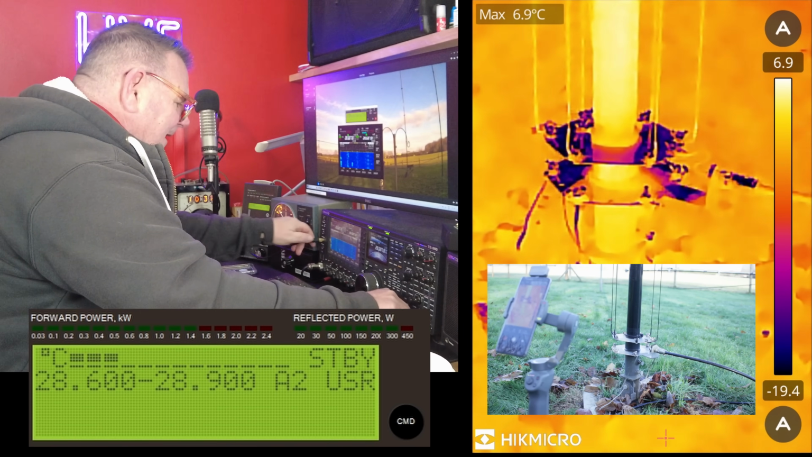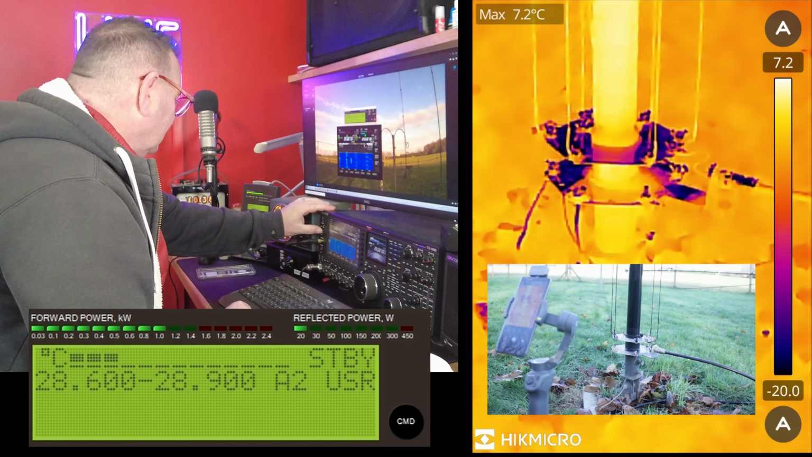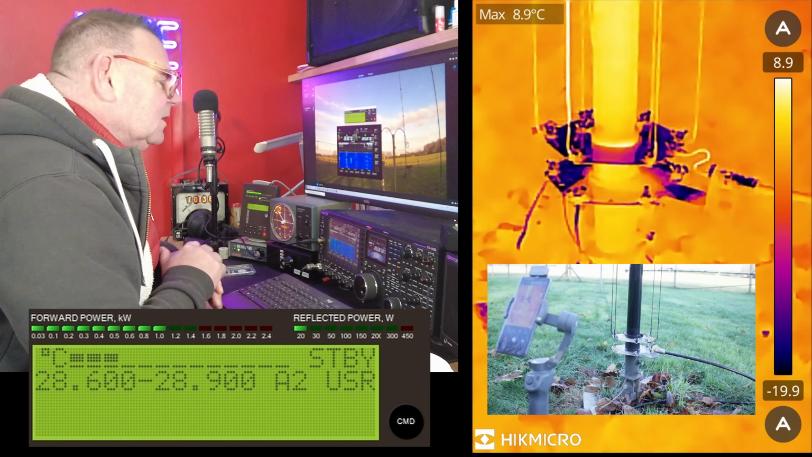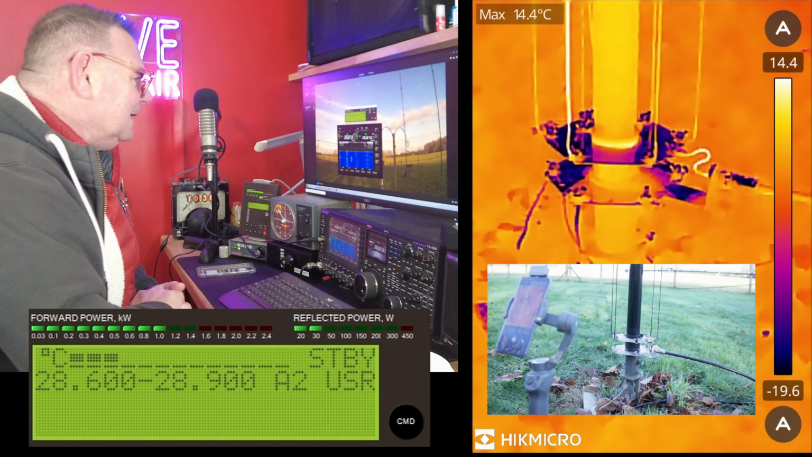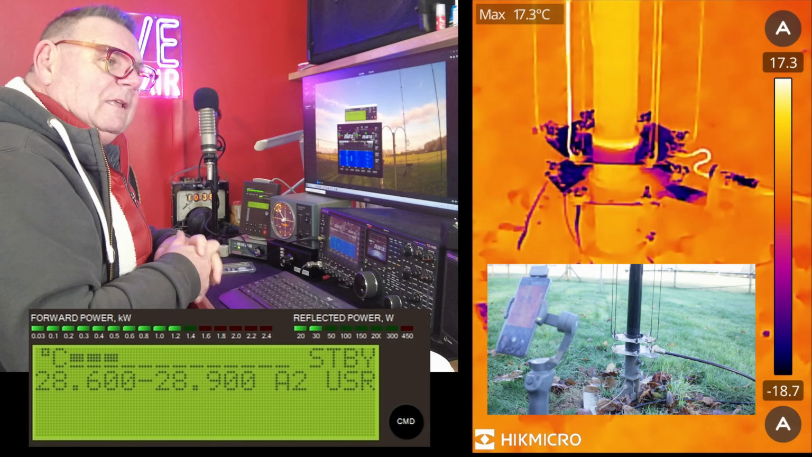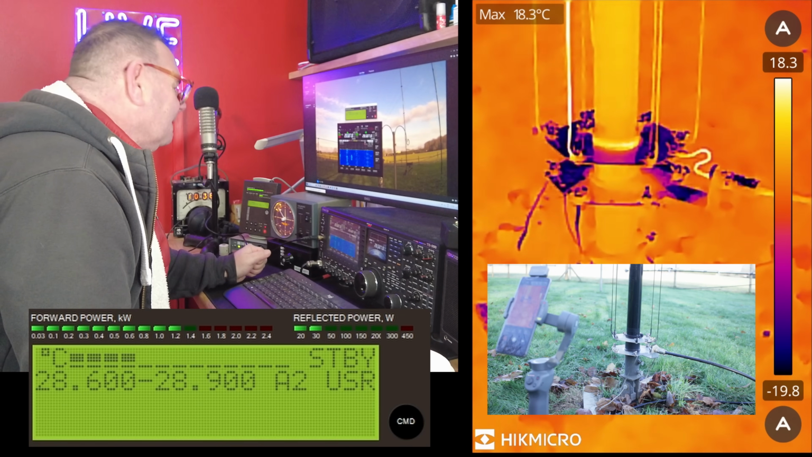Make sure there's nobody here. Just drivel, and I'll hit the send button, and that's 1.2 kilowatts. It's nice just to be able to see on the screen, make sure I haven't got much smoke. All right, I'm not going to be able to see what happened till after we do all these tests, so I'll do them all and then we'll sit down and discuss it.